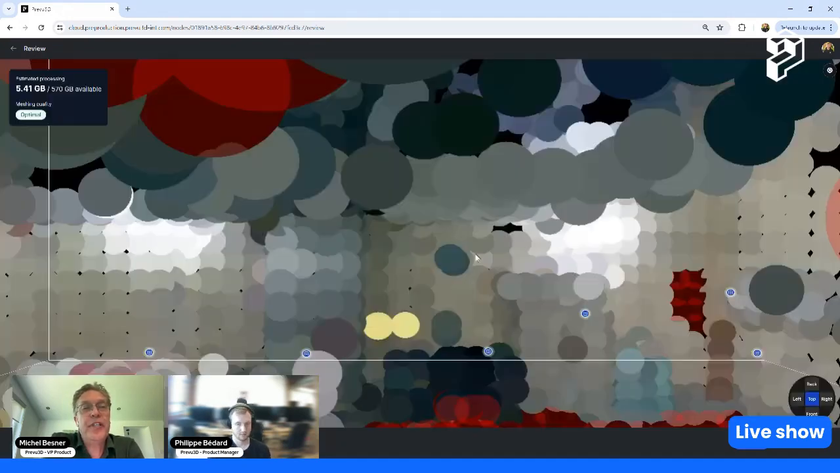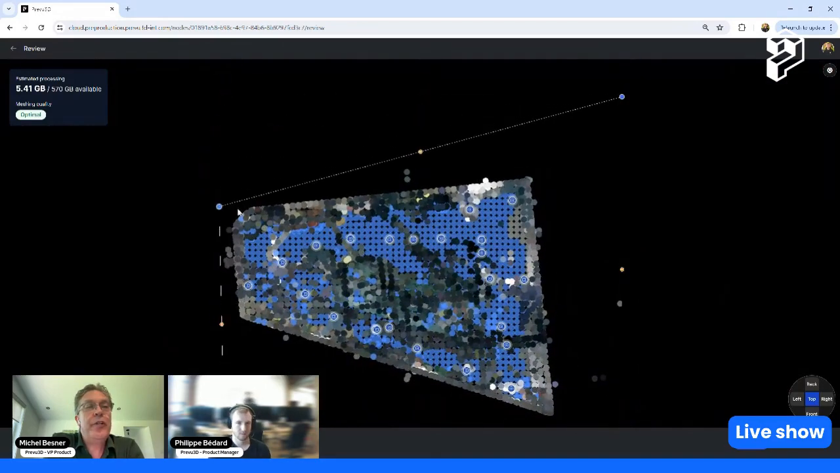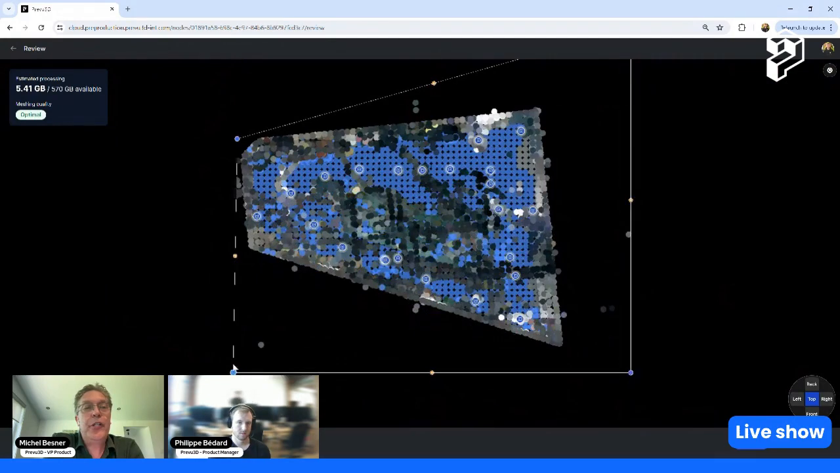Again, this is just loading a few seconds here, almost done. There you go. And then you're able to select which area you're going to be converting.